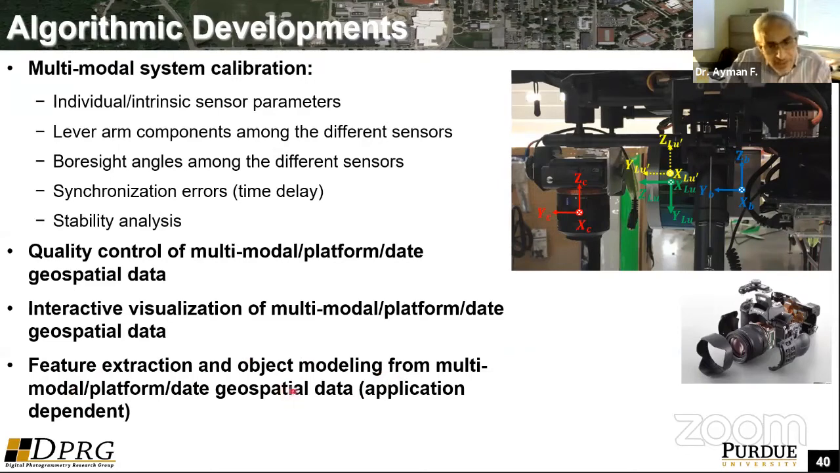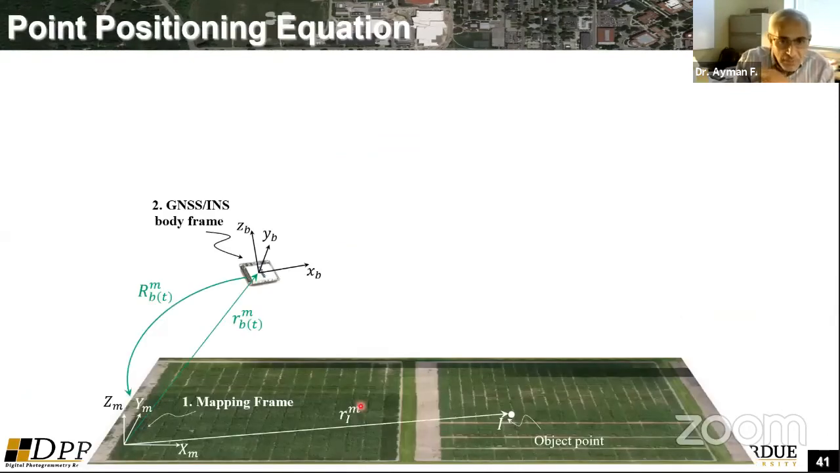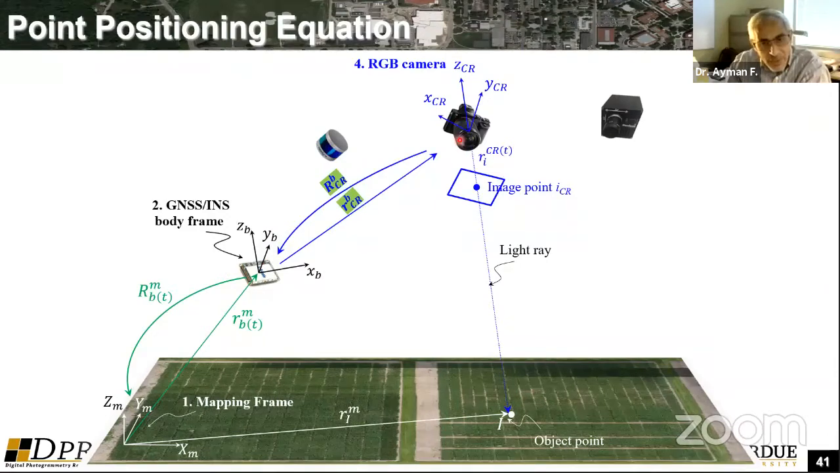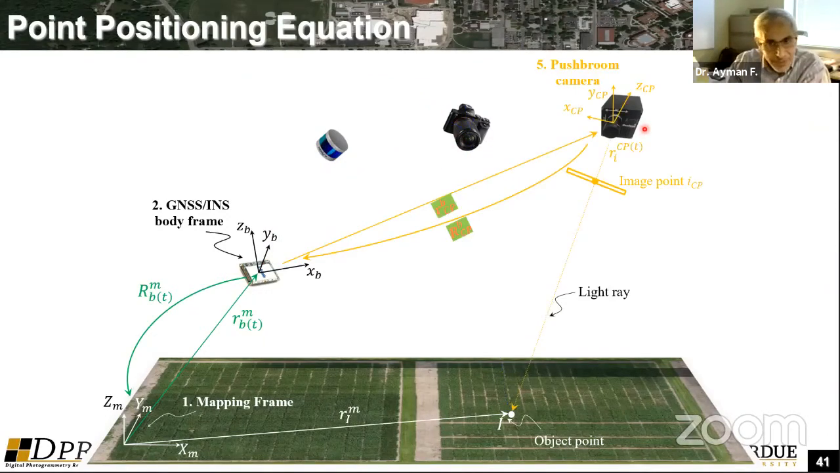And at the end as well, the feature extraction and the modeling are very important, and again, the requirements for the modeling or feature extraction are application dependent. I'm not going to go through the equations, but for the reconstruction, you are interested in the position of the features and the objects. You have to get your position and orientation from the GPS/INS or GNSS/INS unit, which allows you to do control-free data acquisition. You have to worry about the lever arm and the boresight between the GNSS/INS unit and the LiDAR, and between the GNSS/INS and the camera, whether it's the RGB camera or the hyperspectral camera.